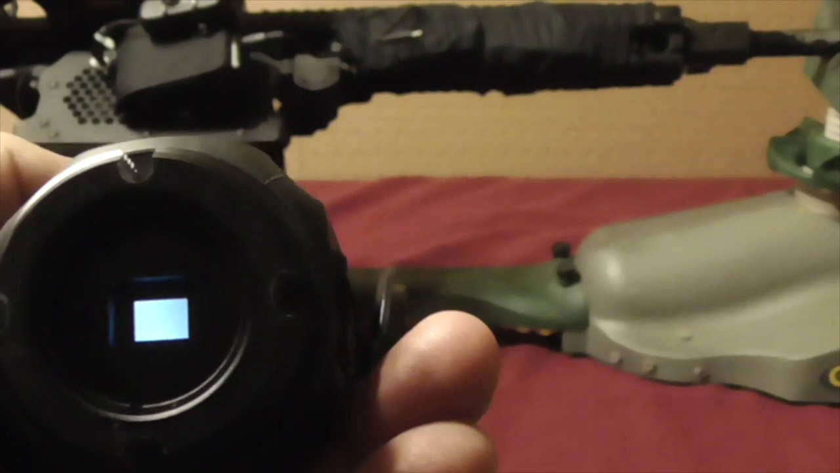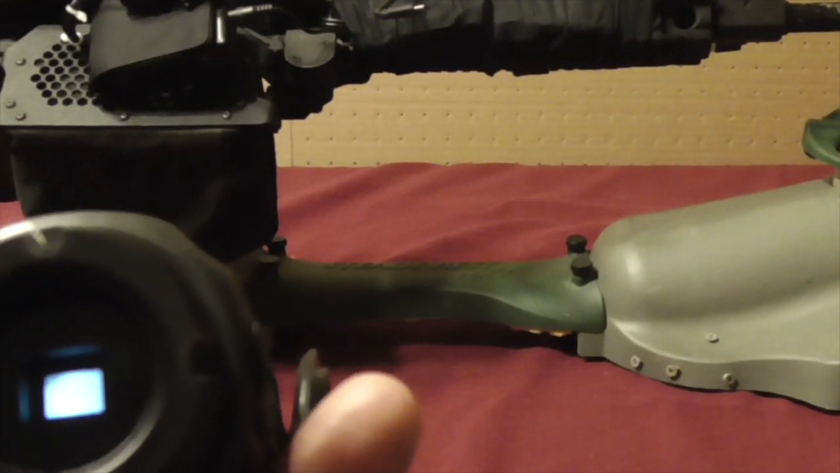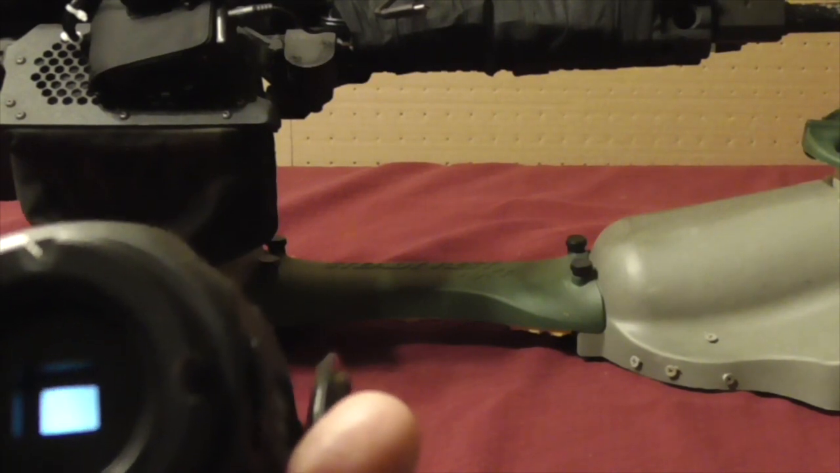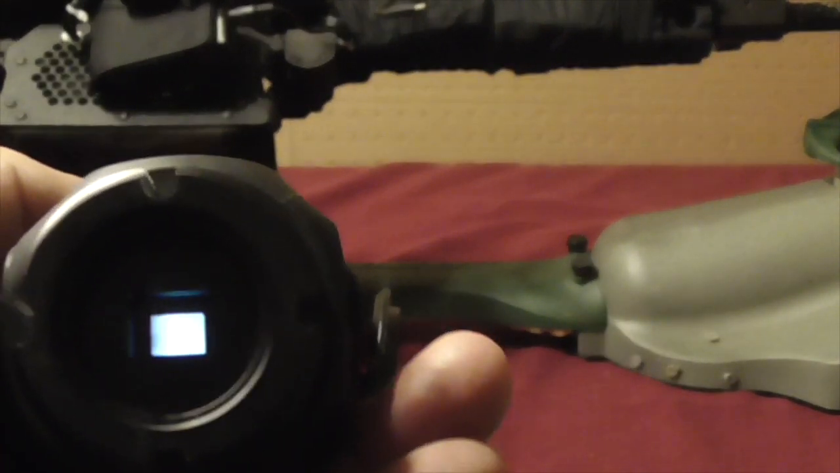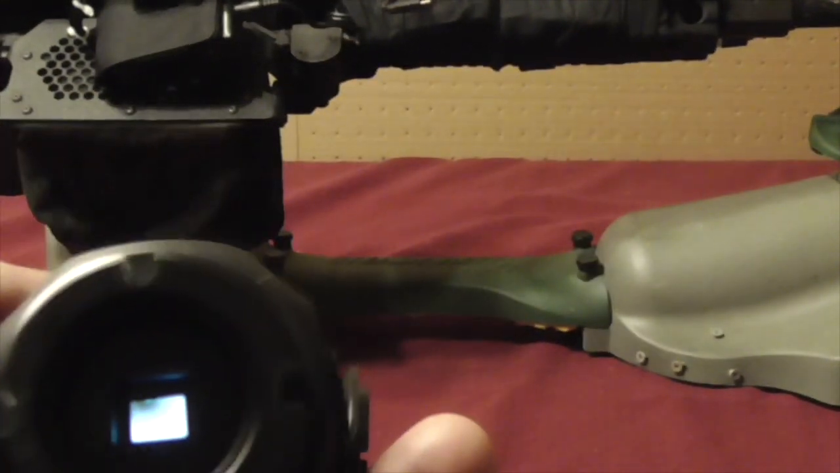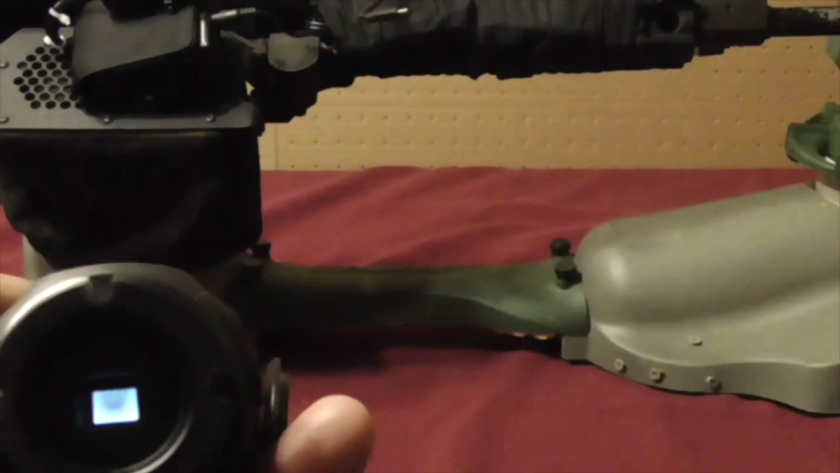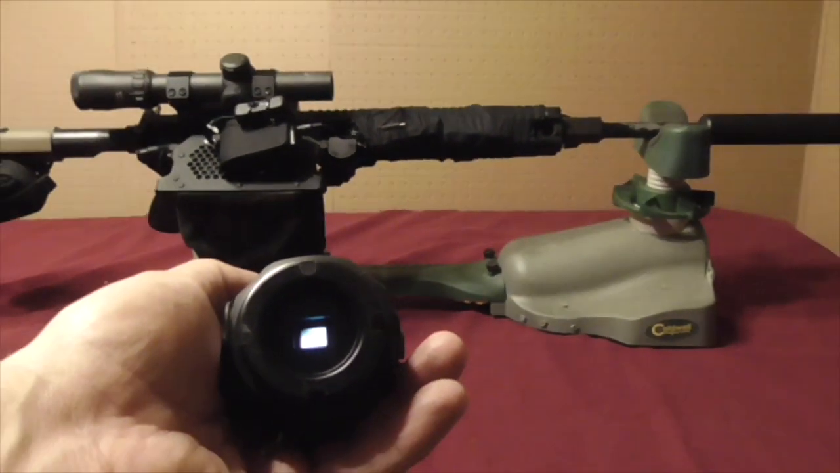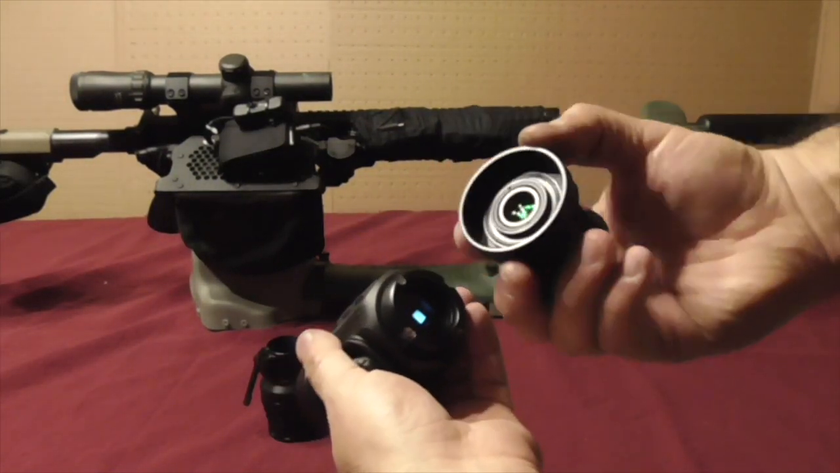I mean, that is literally less than the size of a dime, and you can actually see the image moving. So the magnification of this eyepiece is critical, and it's a well-designed system from Bering Optics.